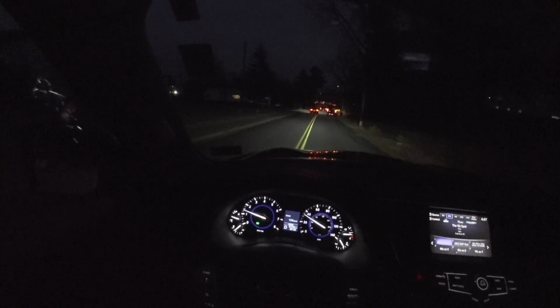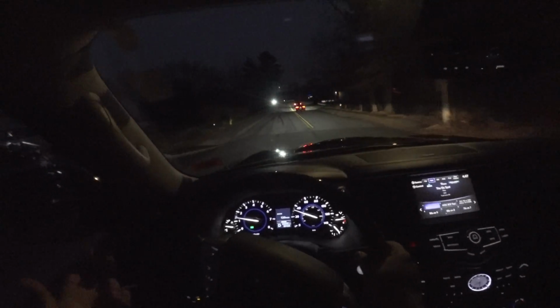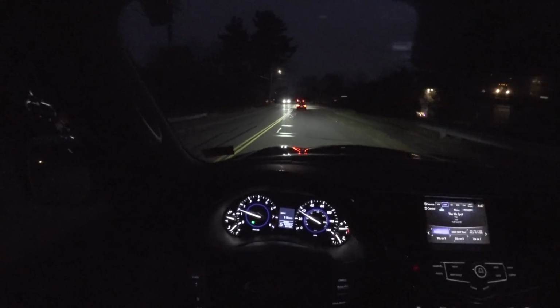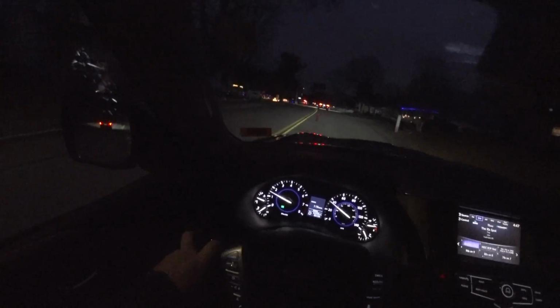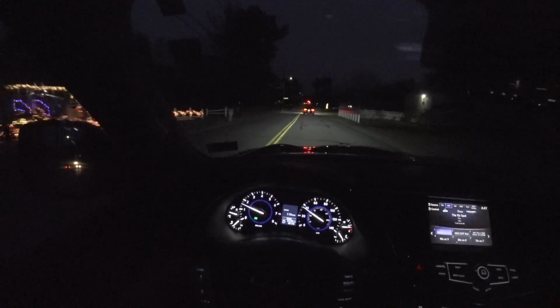That's huge, because if somebody's walking across the street, or if there's a car there with no lights on, or an animal, or whatever, it's lit up. You can see it. It just gives you so much more confidence, especially driving at nighttime.